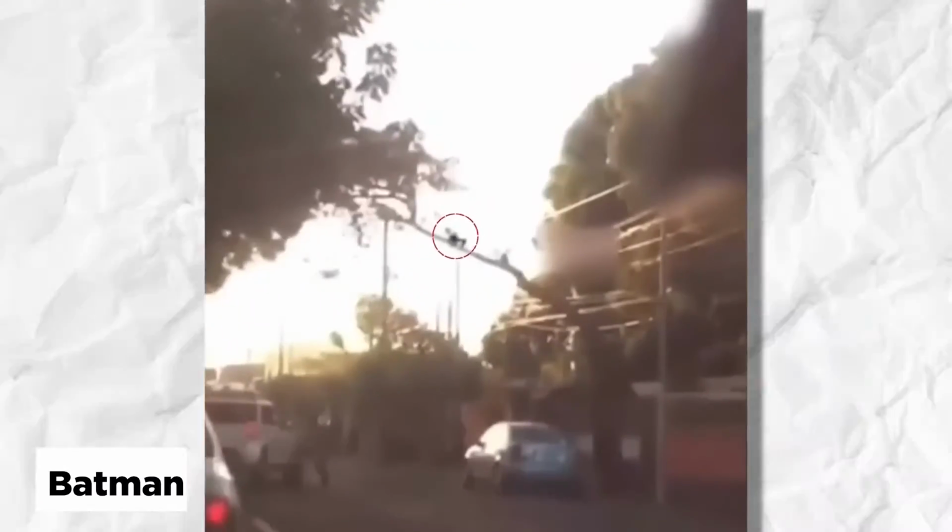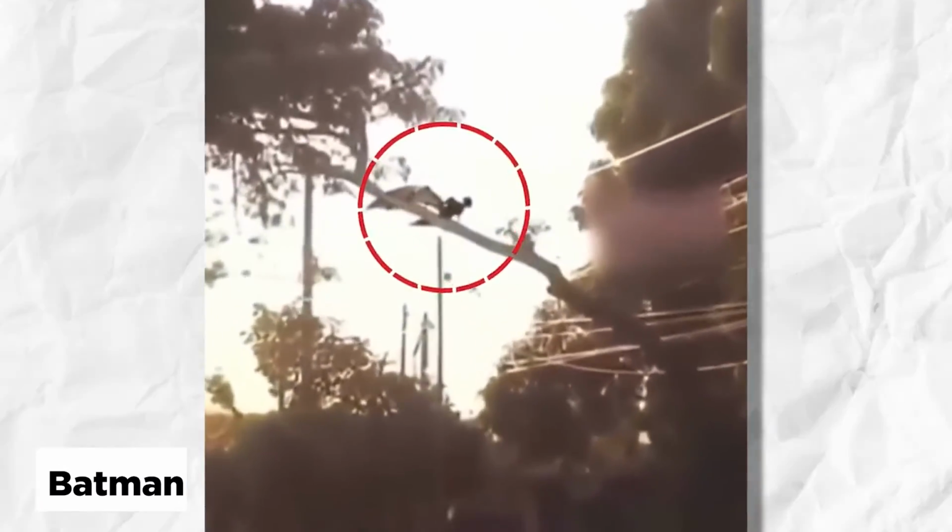Batman. What will happen if you're going somewhere and you see this sitting on a tree branch right in front of you? Won't you be scared as hell? Well, so were these people who actually saw it, and as soon as the car from which they were recording went near, the creature flew away. Now, I know most of you would say it is fake, but let's say it's not. Wouldn't that be frightening?